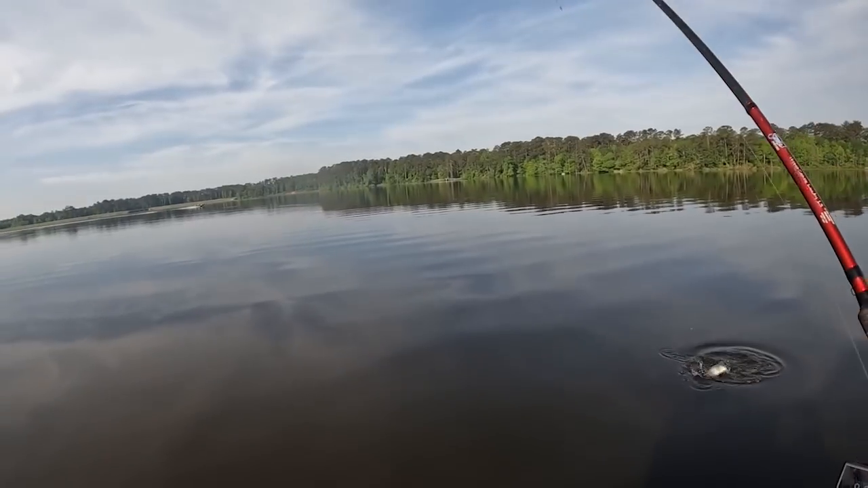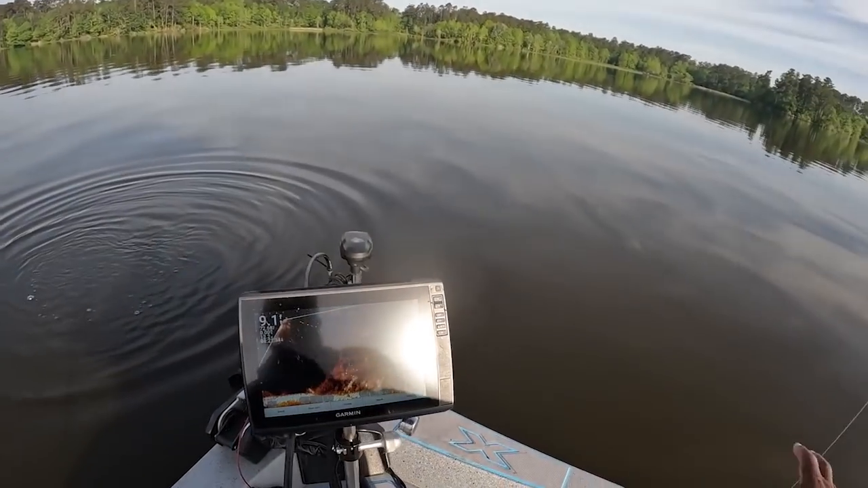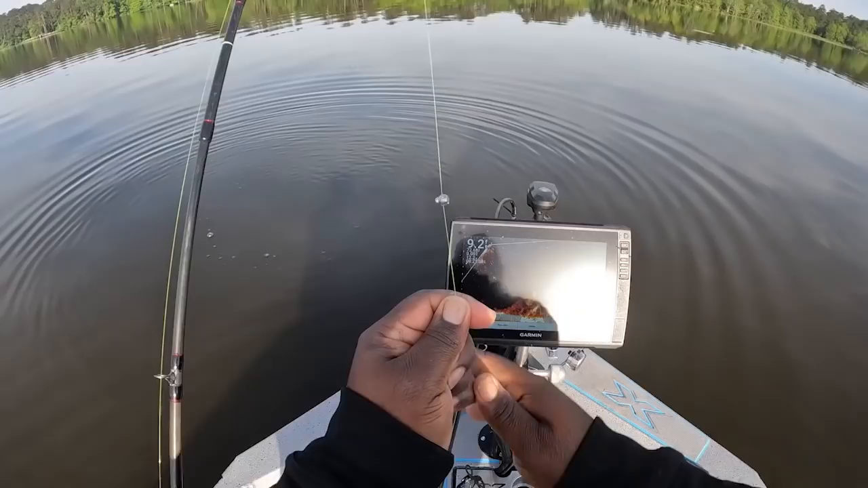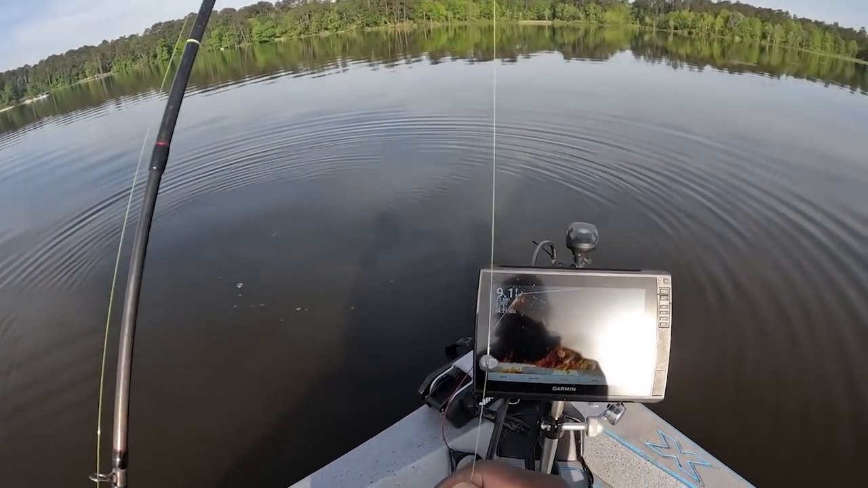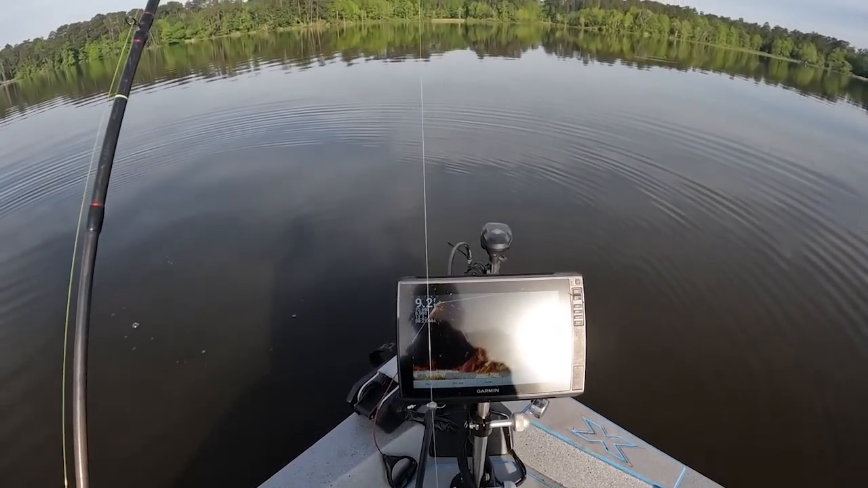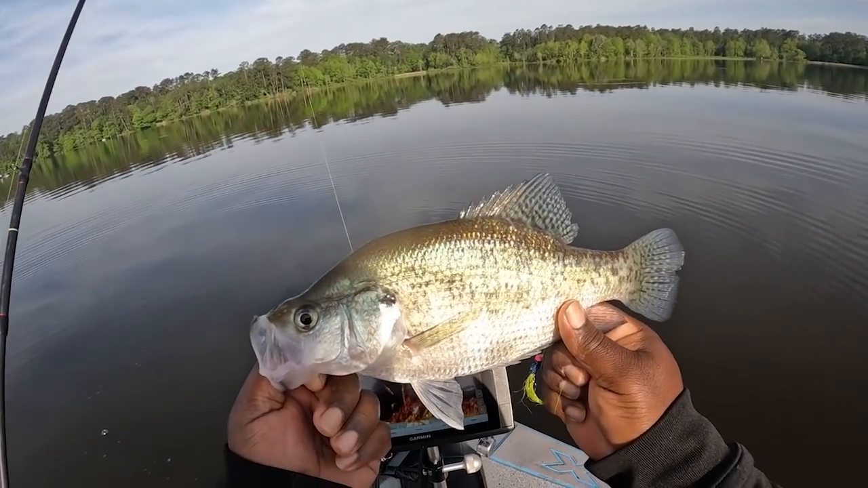And I set the hook on it. So just remember guys, if they act like they're a little sensitive about the boat, just back off of them, get the pressure of the boat off of them, and reposition yourself, and start back to fishing. And most of the time you'll get them to bite because they can feel the pressure of that boat.